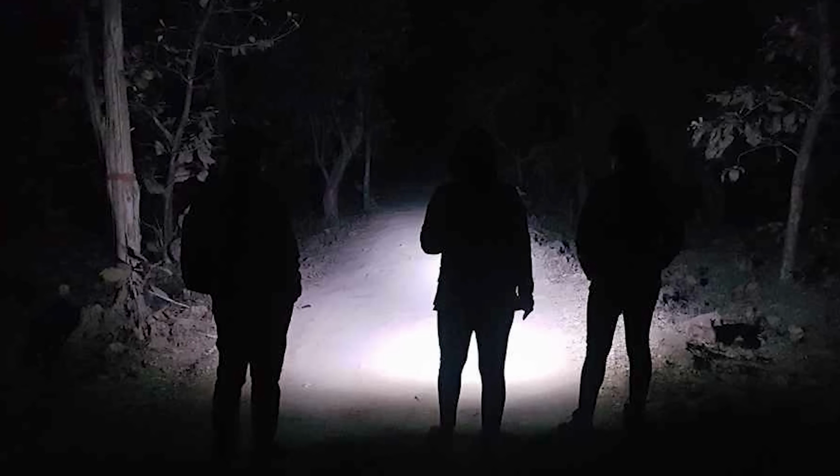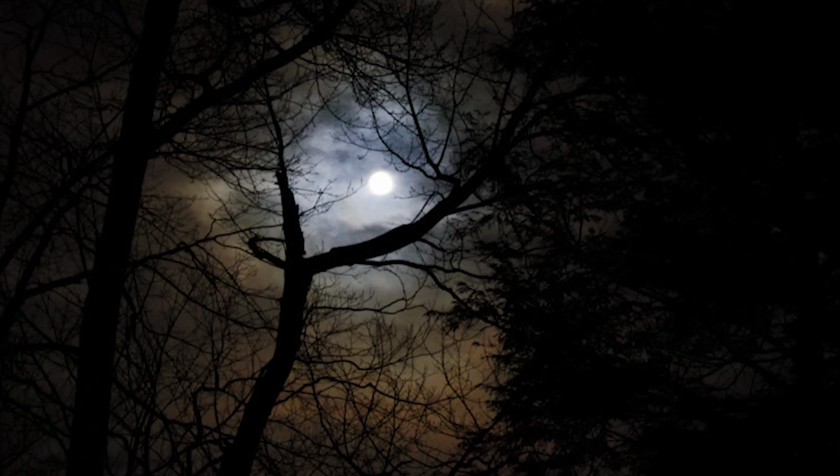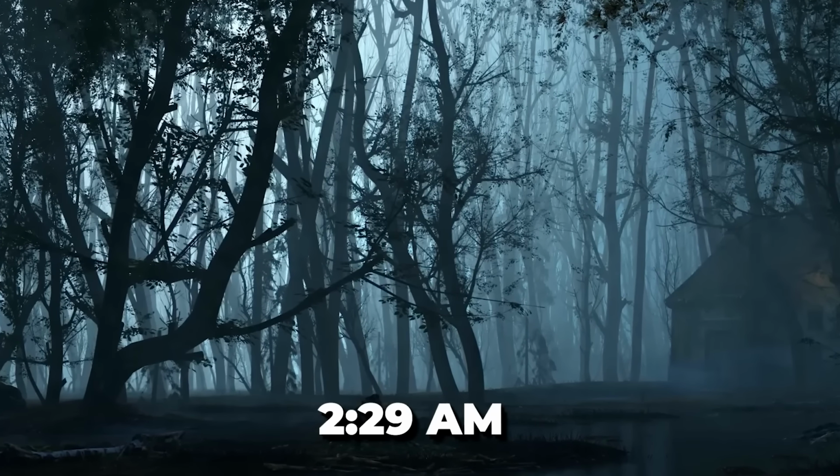Creepy horned creature. In the heart of Turkey's rugged landscape, a group of brave explorers embarked on a late-night adventure, seeking thrills and discoveries. But as darkness fell, they began to feel an eerie presence, as if they were being watched by unseen eyes. And then, at 2:29 a.m., their worst fears came to life. As they gazed up at the hill, a horned creature emerged from the shadows, its eyes aglow with an otherworldly light. This was no ordinary animal.